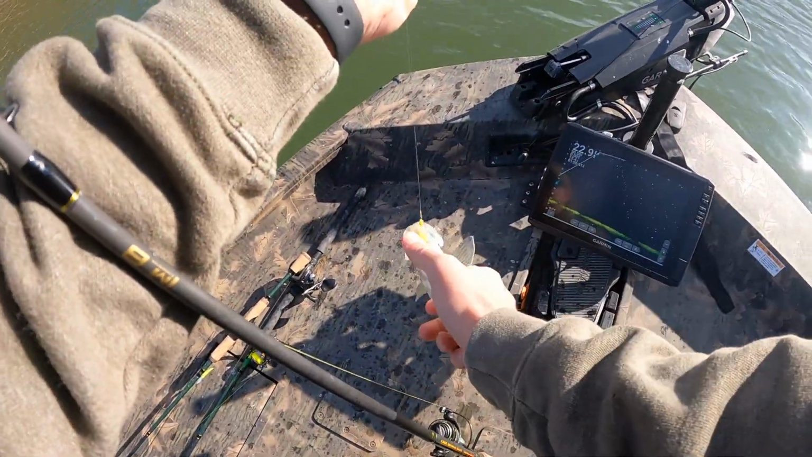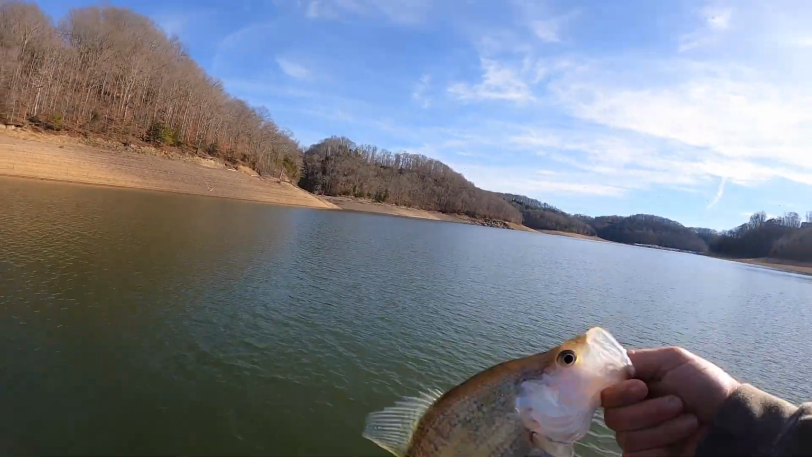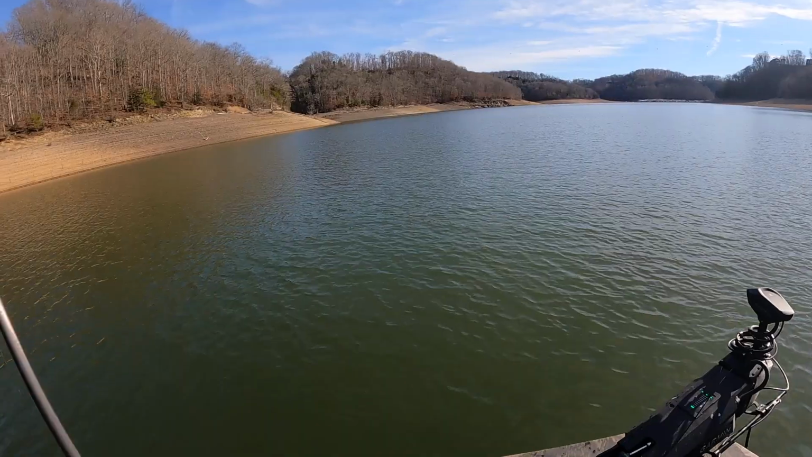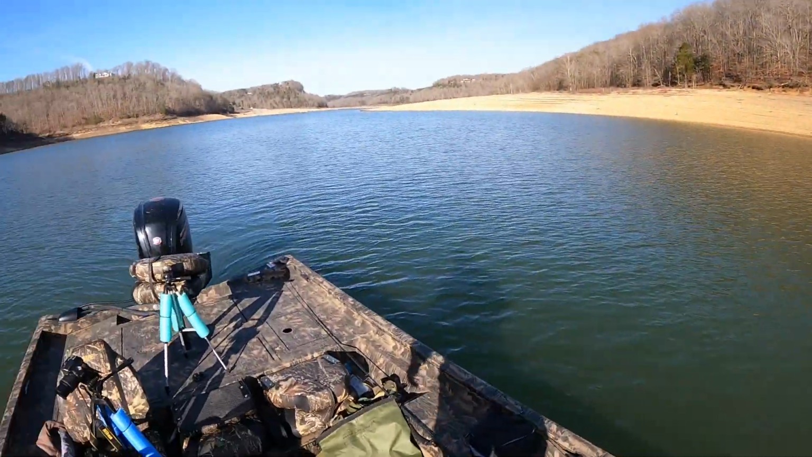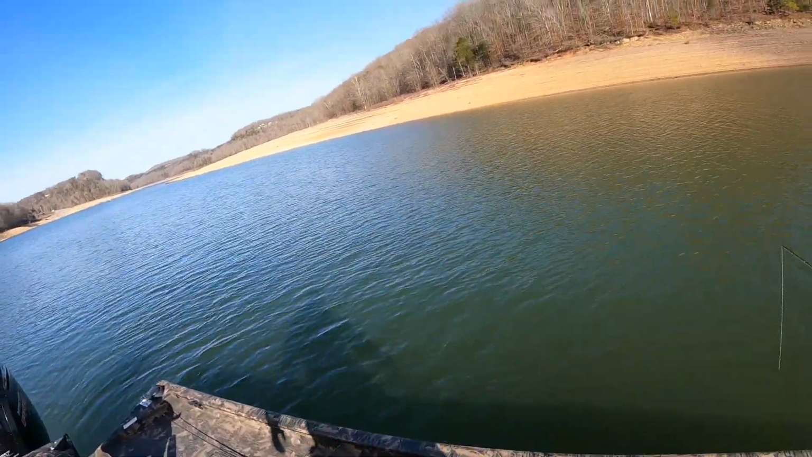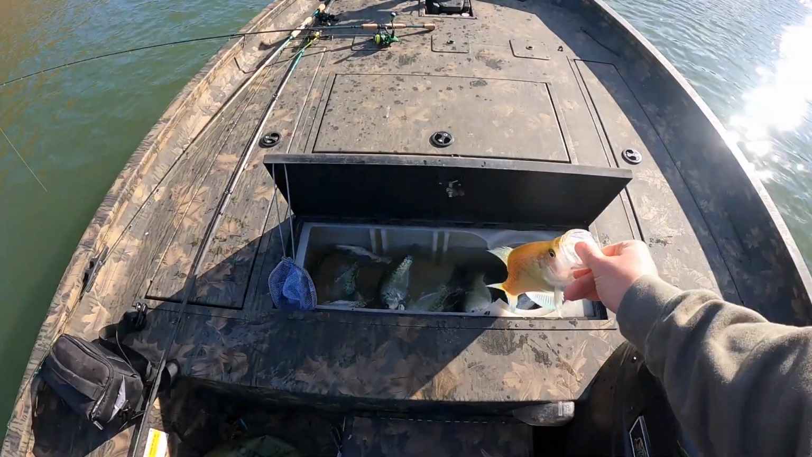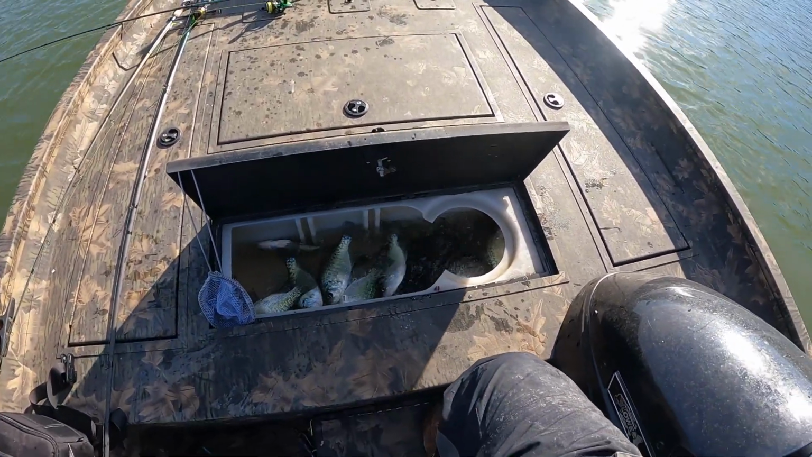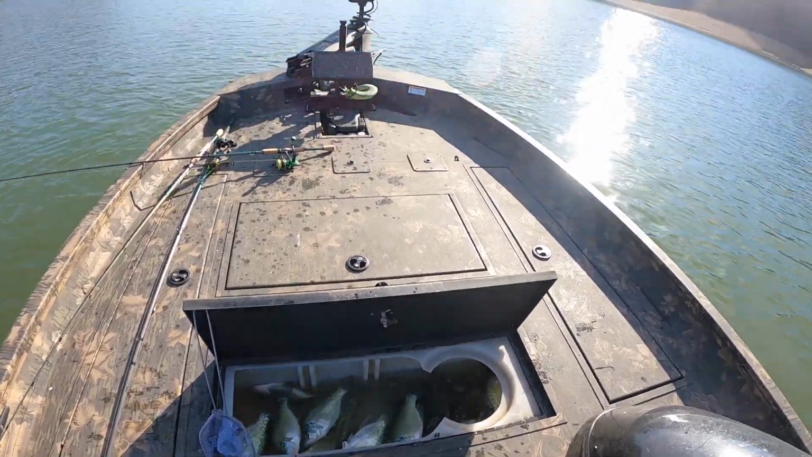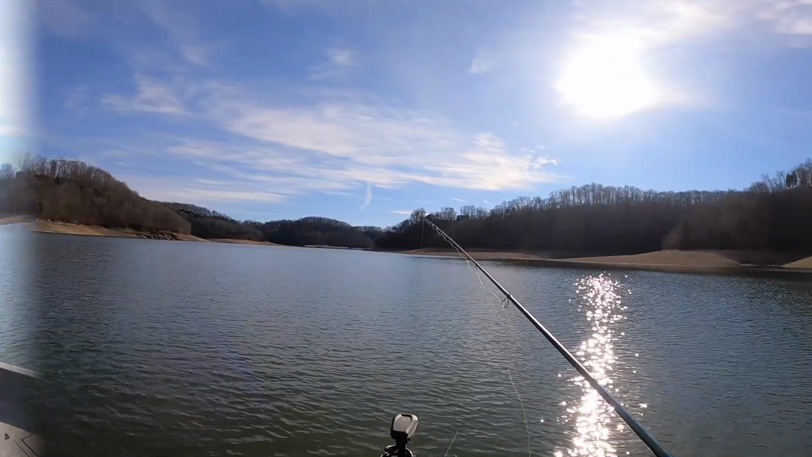Get some of them littler ones out of the way. Look at that, nice healthy fish. Look in there. Getting us a nice little mess of fish right there.